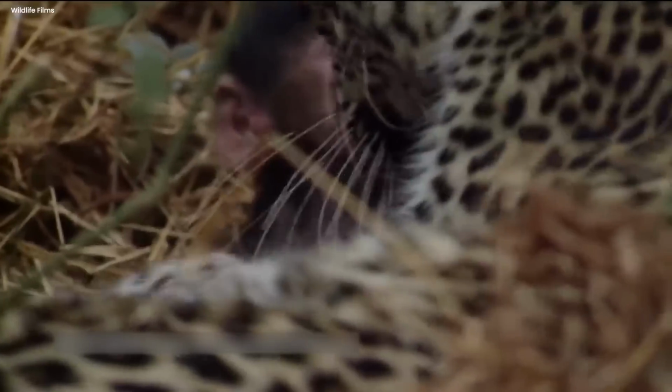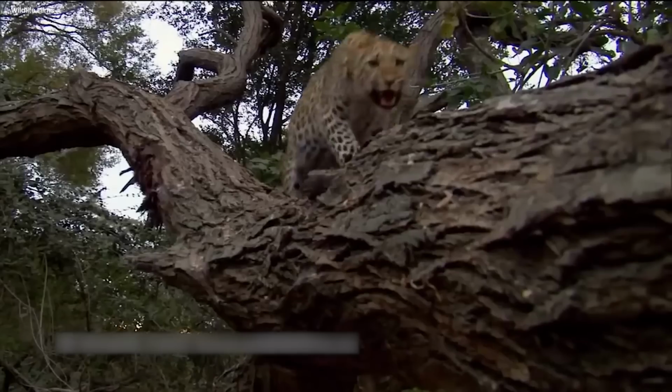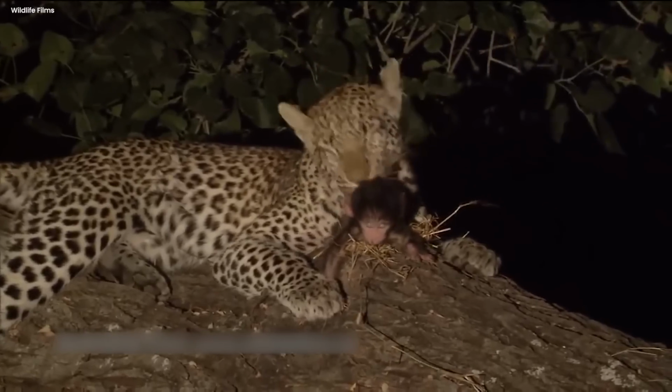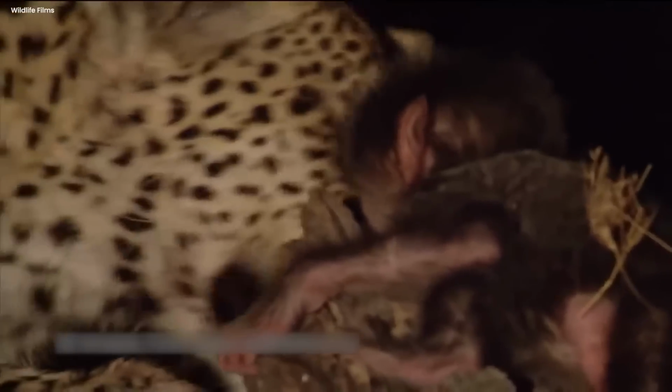Leopard and baby baboon. Let's witness an elusive encounter between a leopard and a young baboon. A leopard opted to raise a lost baby baboon as if it were its own child after discovering it. Look how the leopard can be seen giving the baboon a kiss, licking its face, and watching over it out of pure affection. Perhaps it was hormonal or something.